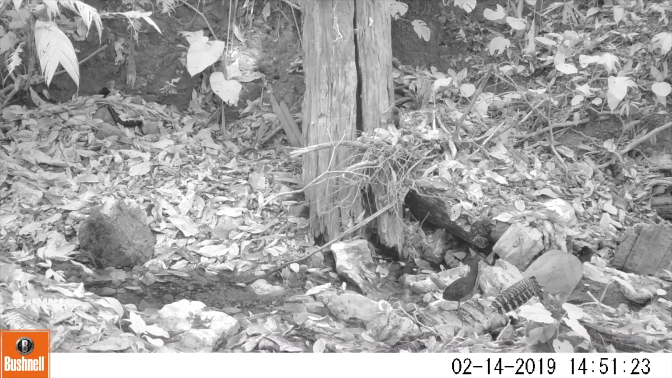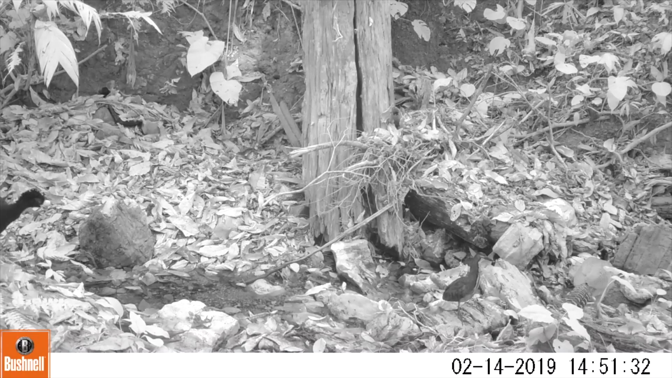The female curassow standing next to a tiger heron. Very unusual to see. Watch when the male comes along, the tiger heron's going to fluff up, make itself a little bigger. Pretty interesting. Never seen that before.